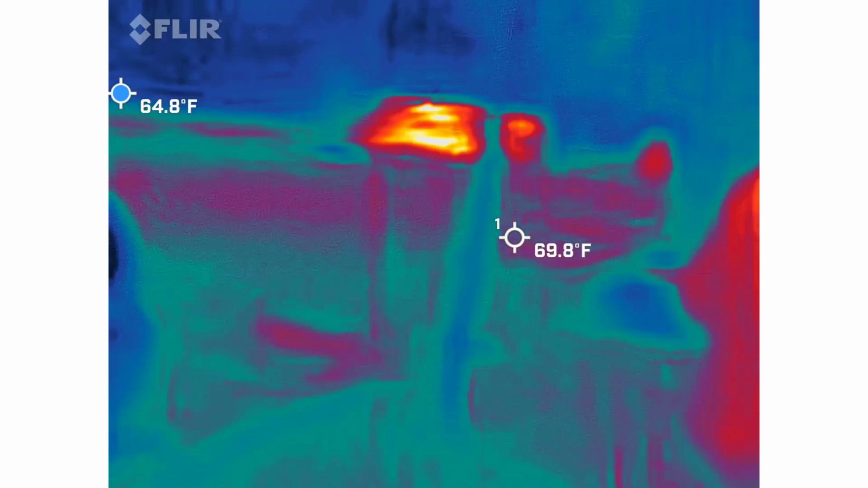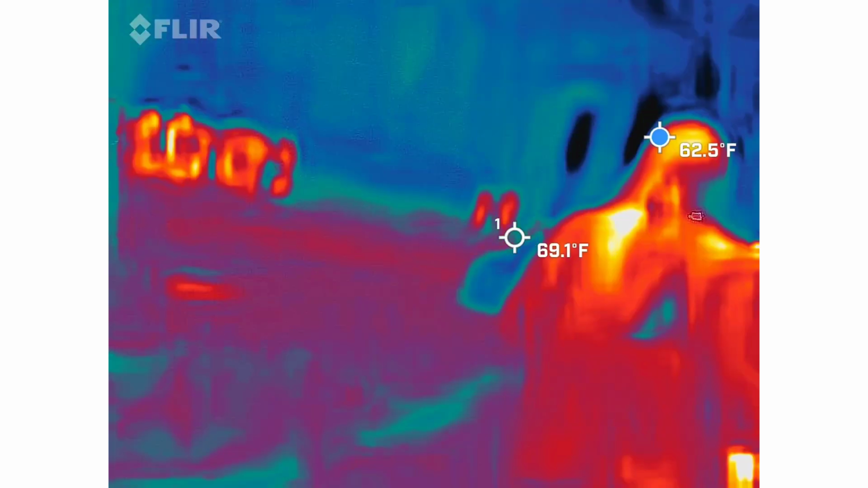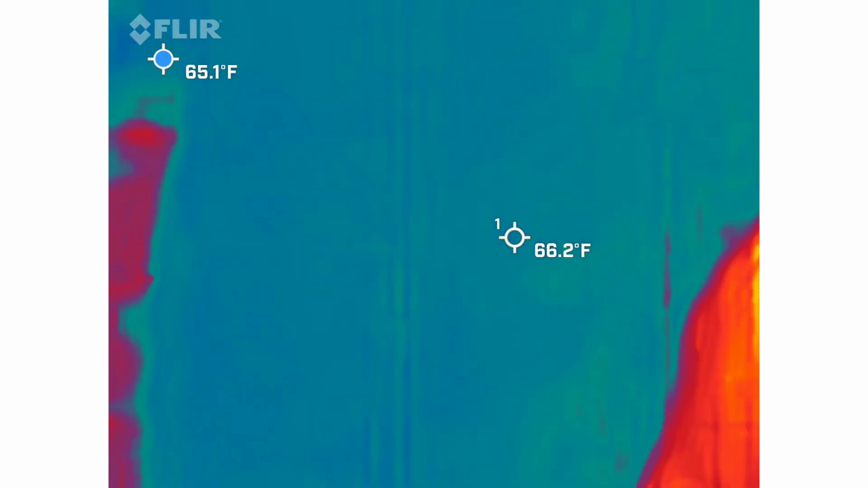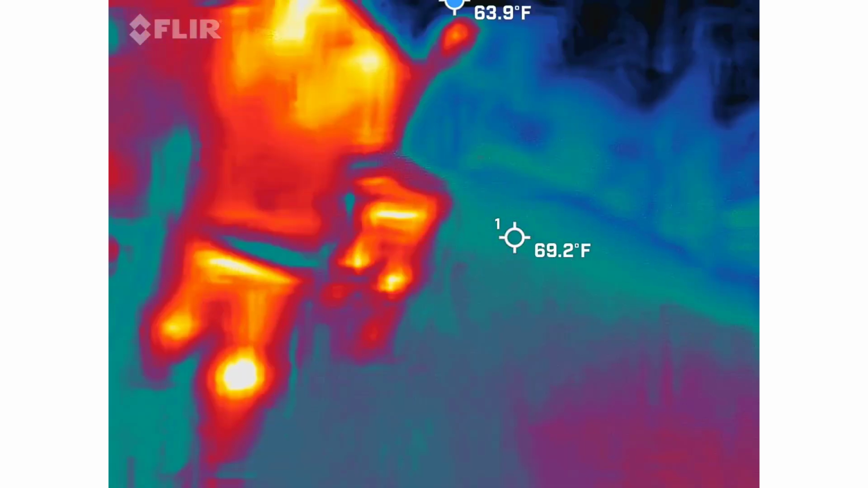I think we walked around here before. Yeah, we did. This is where we learned cemetery versus, what's it called? Cemetery versus graveyard.